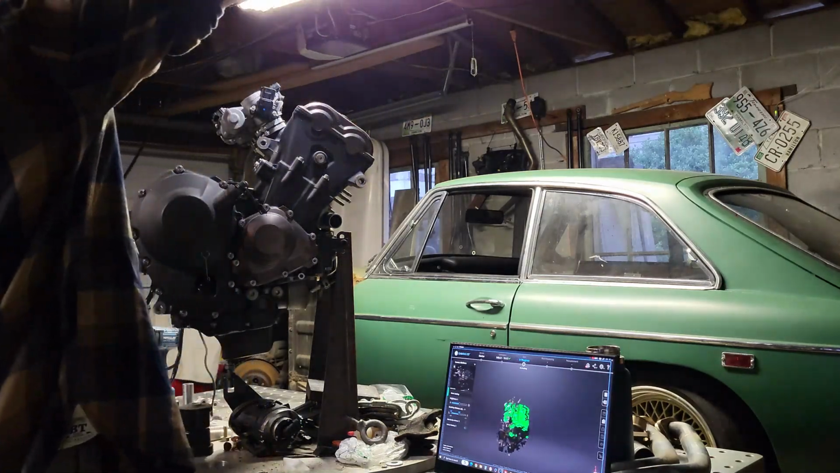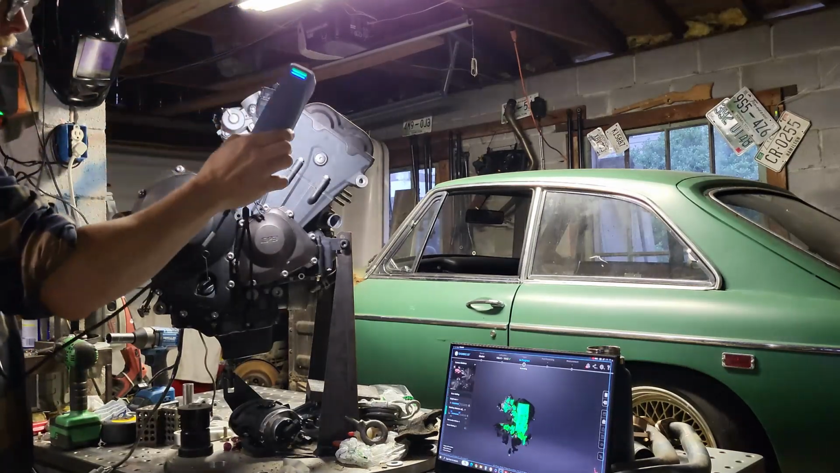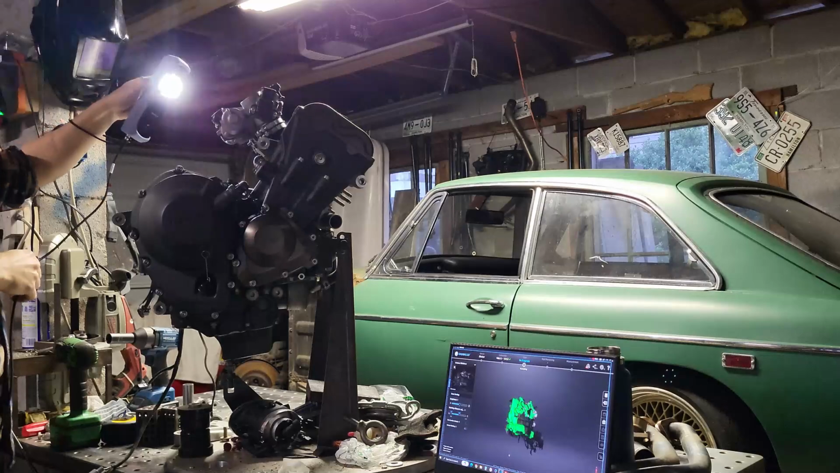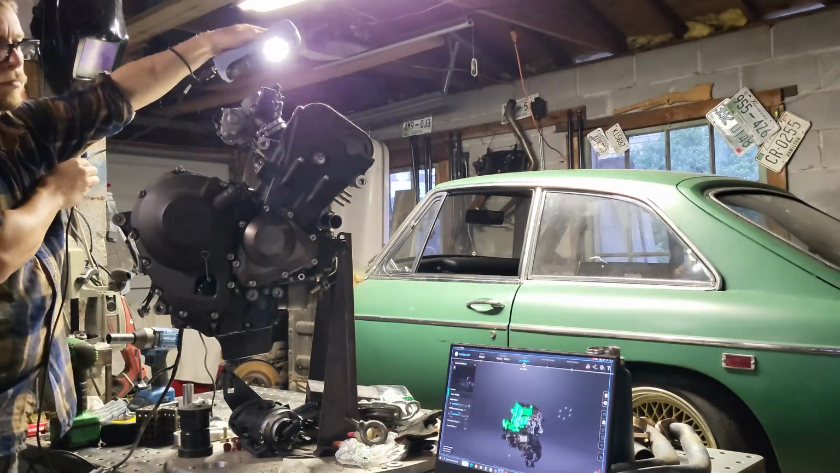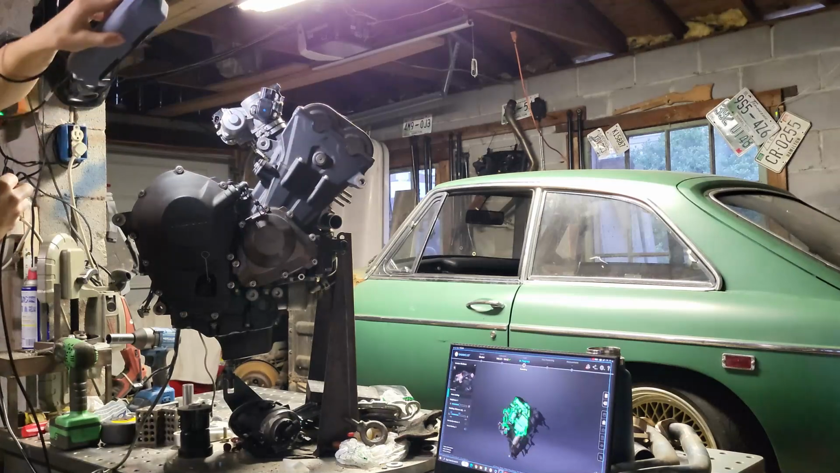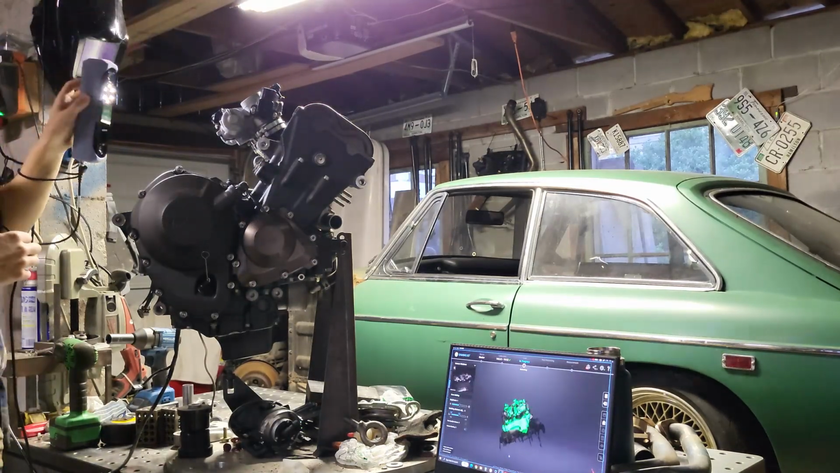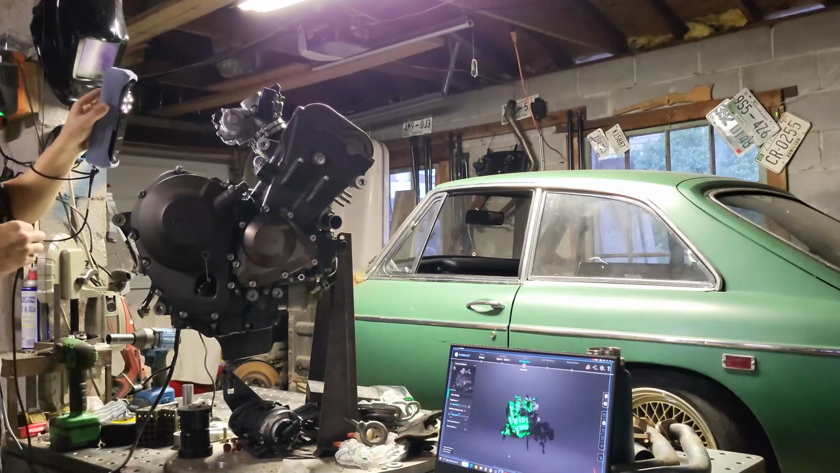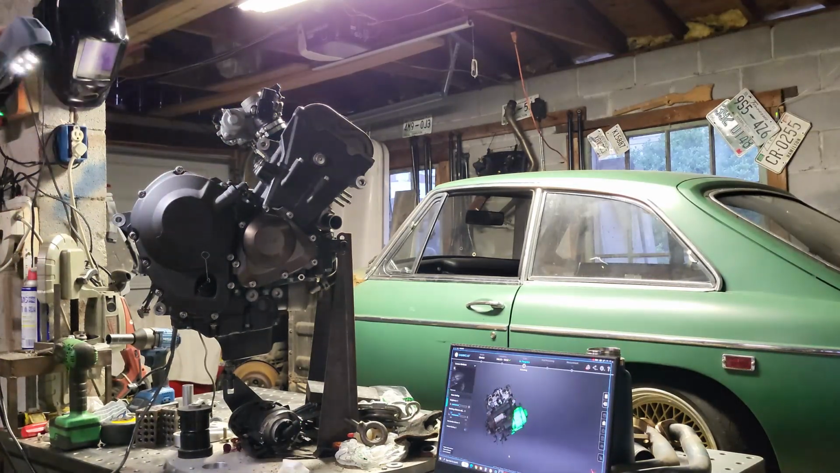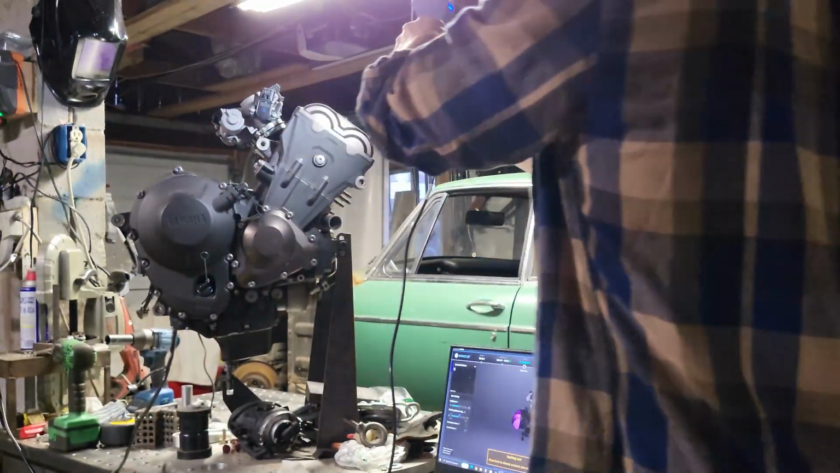So I guess the main takeaway here is the scanner is pretty damn accurate. You got to remember we're comparing a cheap sub $1,000 hobbyist scanner to a $70,000 high-end scanner. Now that high-end scanner is a Creaform Handyscan Black Elite, which is very accurate, but $70,000. So that's why I wanted to do this comparison.